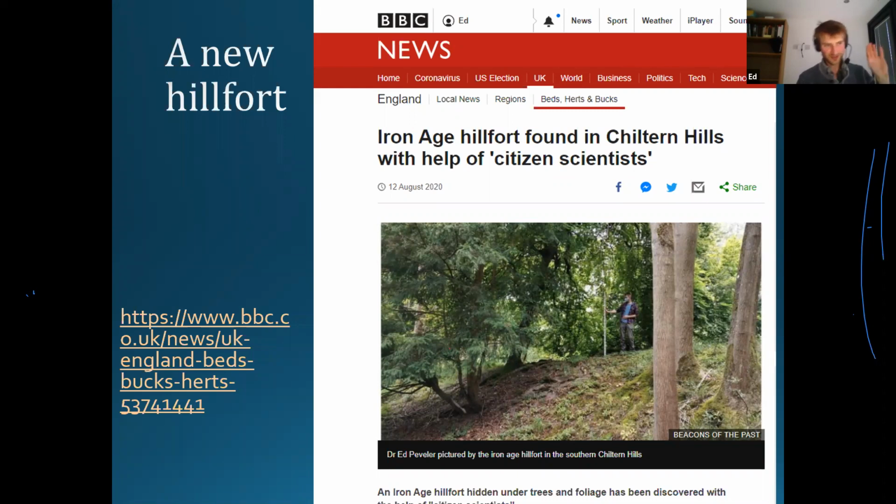I'm afraid I can't show you any more images of it because the landowner wants us to keep its location hidden for the moment so that they can ensure it gets protected. They don't want people trespassing on it, that kind of thing. But hopefully in the near future, we'll be able to reveal a bit more information about this particular site. But we're really pleased about this one and very chuffed to get on the BBC News website as well, me and my mask.